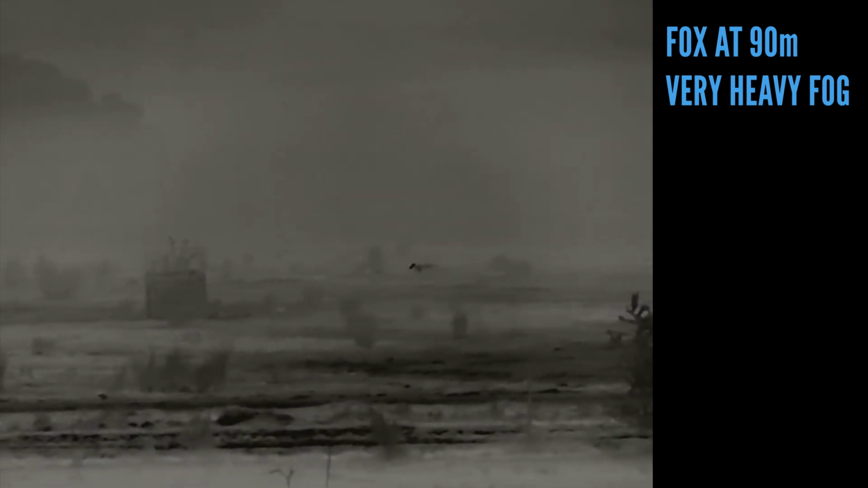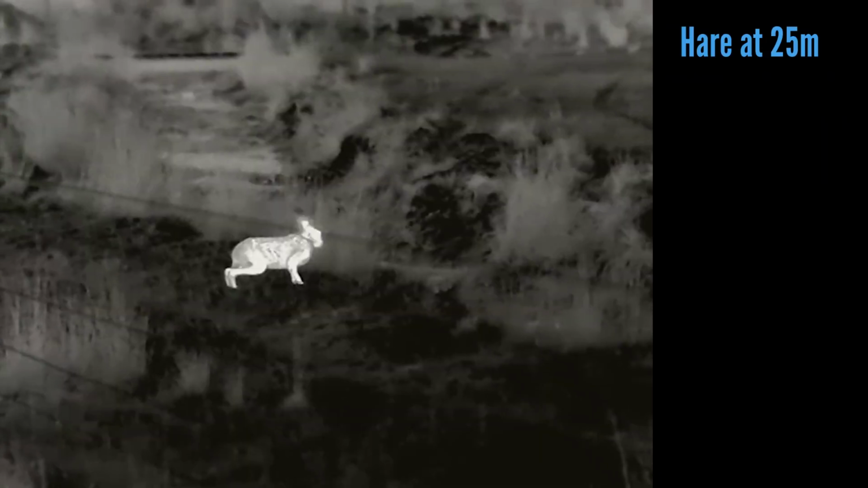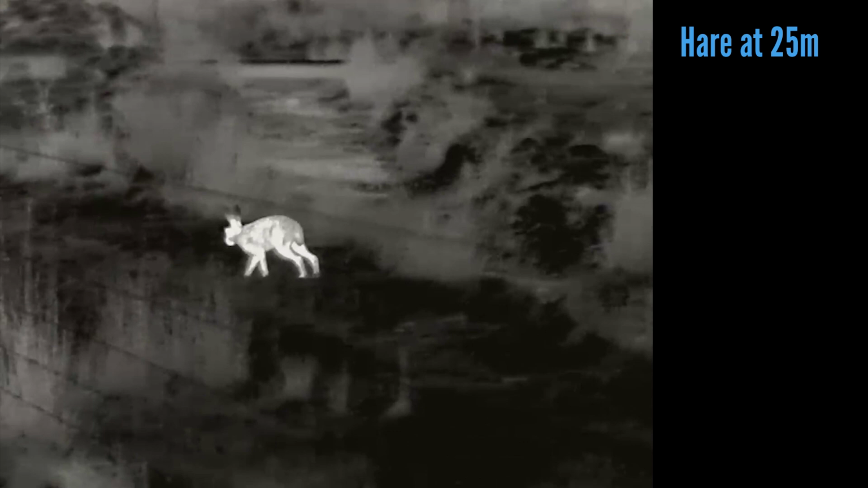So there you have it. Now, the market is becoming very crowded and choices are becoming abundant, so it's great that Nitek have upped their game and their prices are very competitive. It is a very crowded market and they are doing very well, and this 65 Pro 2 is a very capable monocular. Value for money is very impressive and the unit has performed extremely well, especially in the poorer conditions, as you'd expect. Now, as I always say, do your own research, get your hands on the product, get as much hands-on experience as you can before purchase.